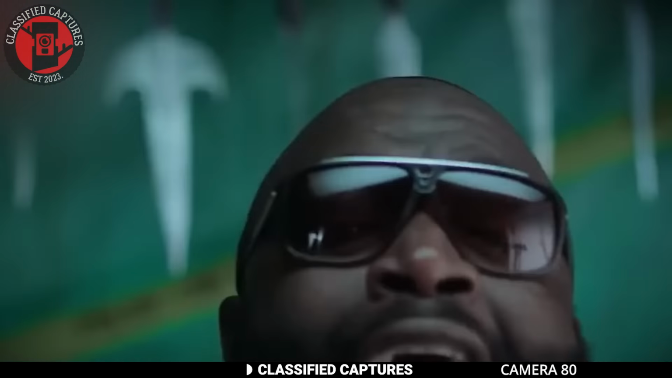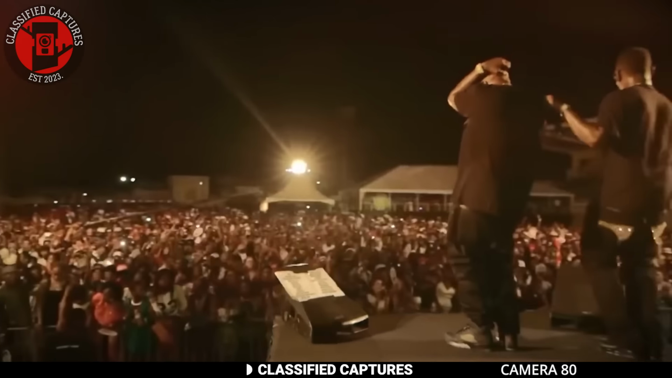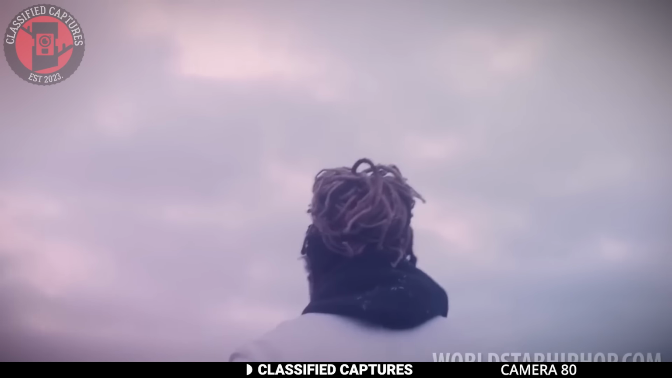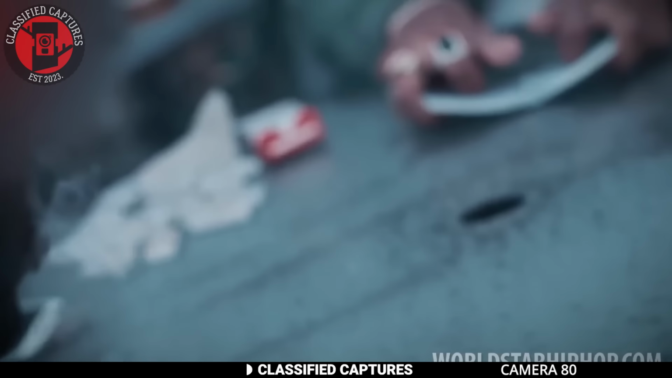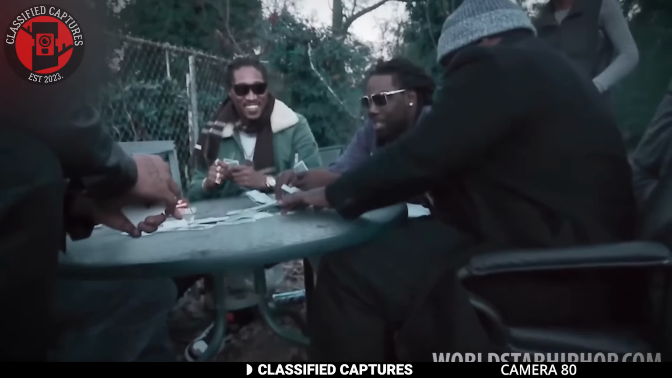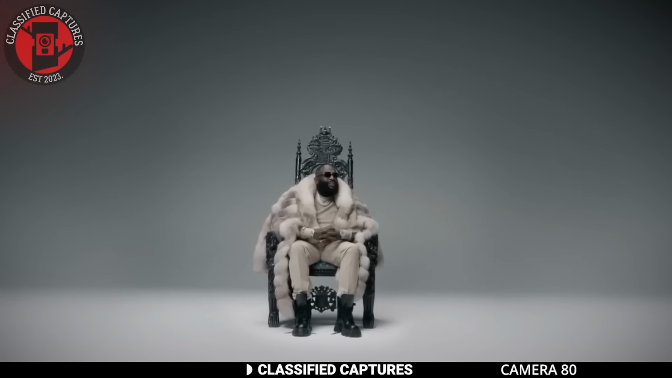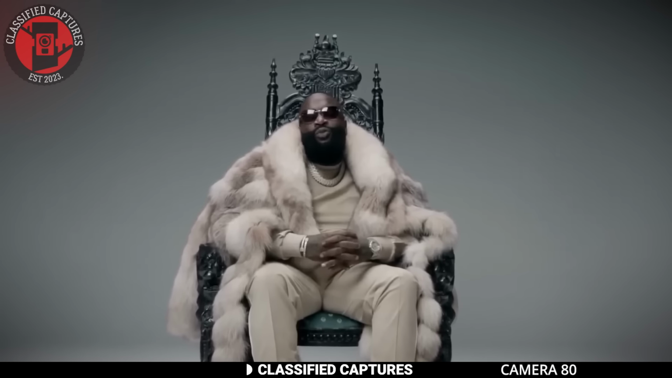It's one of the most popular and influential genres out there, but it's also known for having some of the most violent and negative themes. A lot of mainstream rap is centered around drugs, money, crime, and other destructive behaviors. But here's where it gets deeper. Music is frequency. Sound is vibration. And rap music is often said to operate at a low frequency, meaning it could be affecting our energy and mindset more than we think.